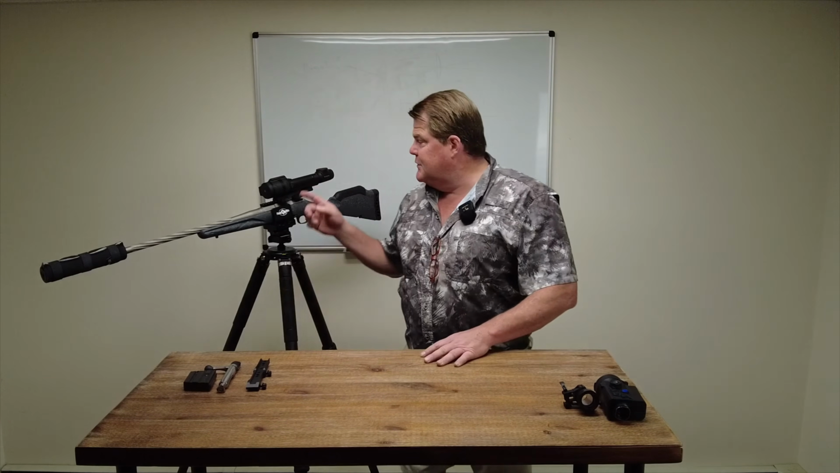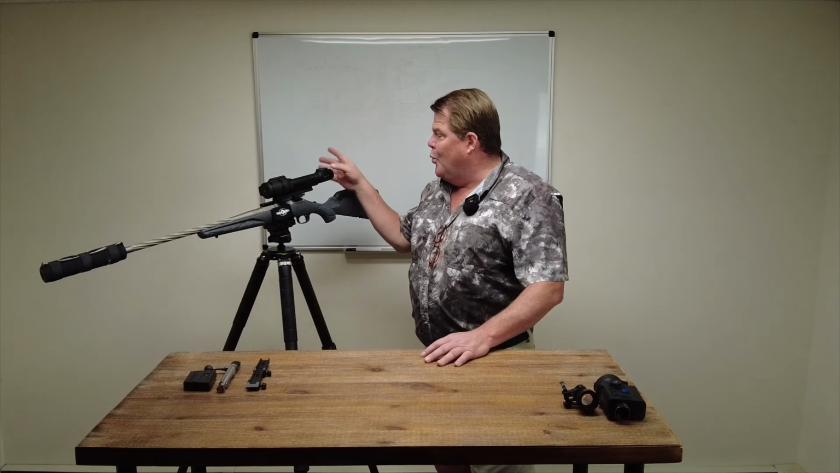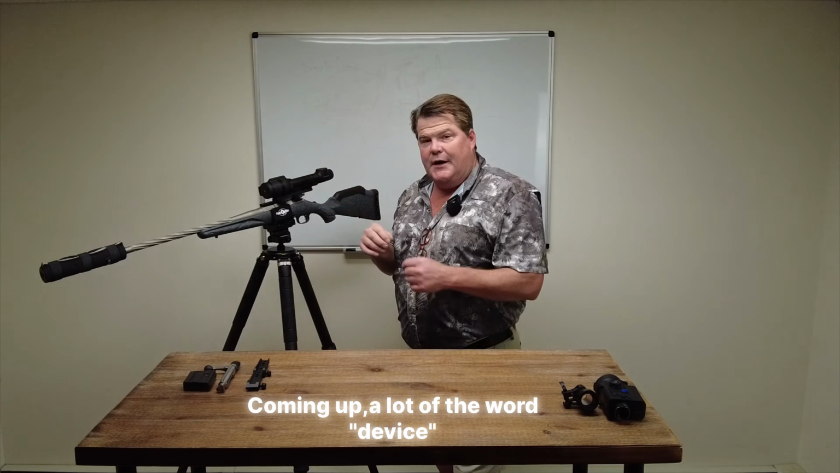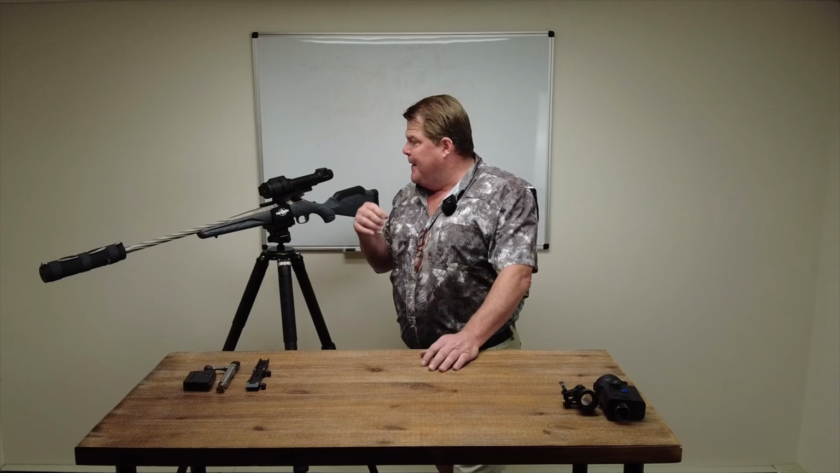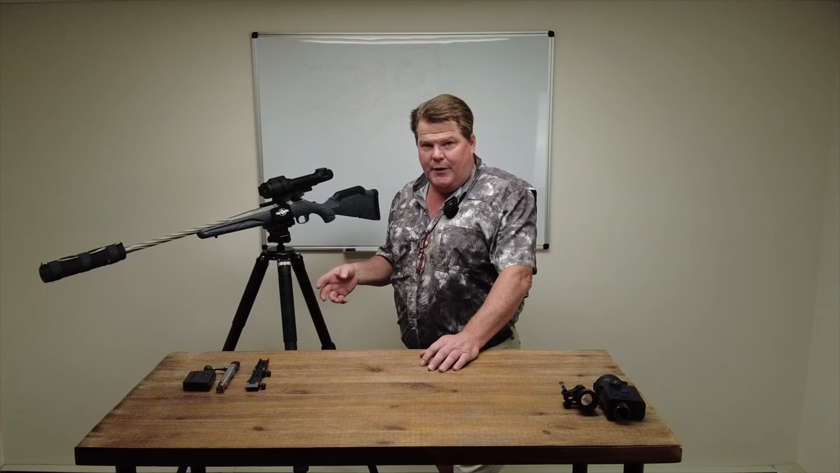Today we're going to be taking a look at the Pulsar Talion XG35 thermal rifle scope. It's a 640-480 class scope, with a 2 to 16 power spanning range. What I'm really liking about this little device is, one, the ruggedness and the durability, but in addition to that, the versatility. And that's what I'm here to show you today.